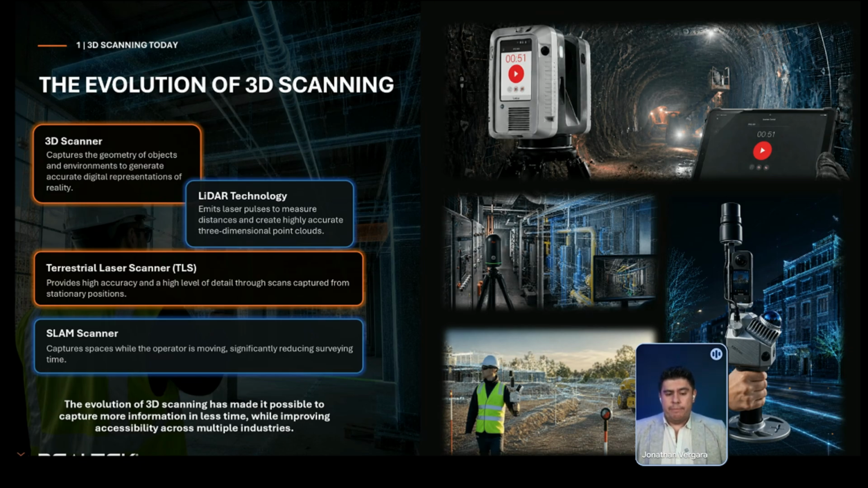But with this big amount of data, you need a lot of processing in software, and in the field, you require a lot of time too. And obviously the price of these devices, I don't know in the rest of the world, but here in Chile, is over $30,000.